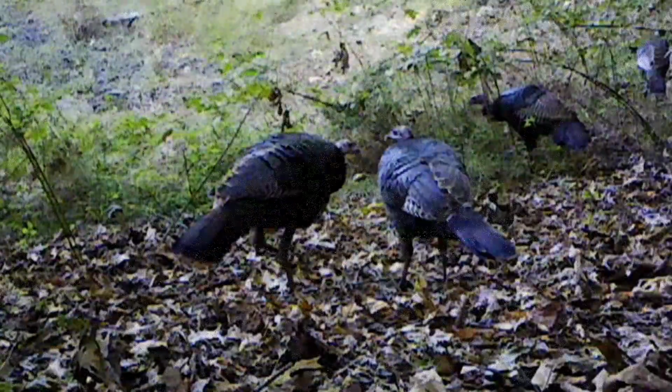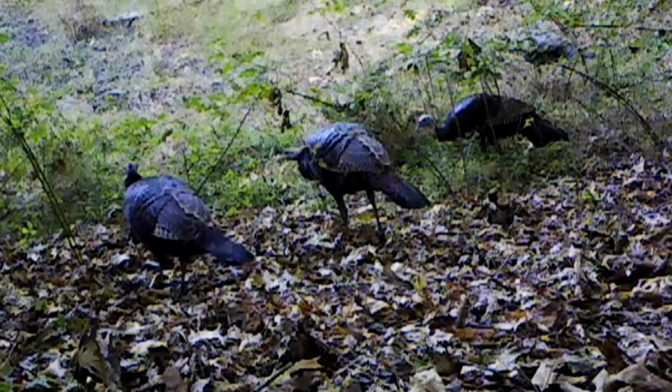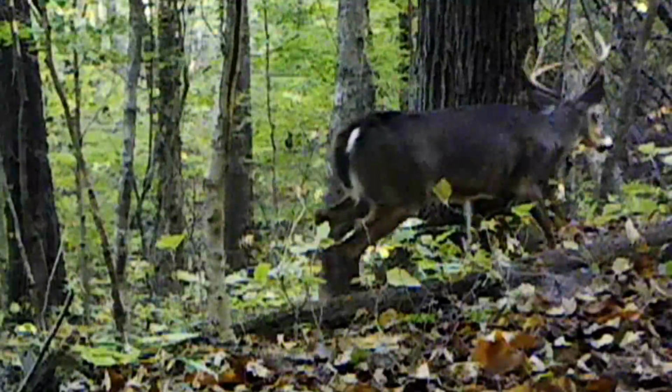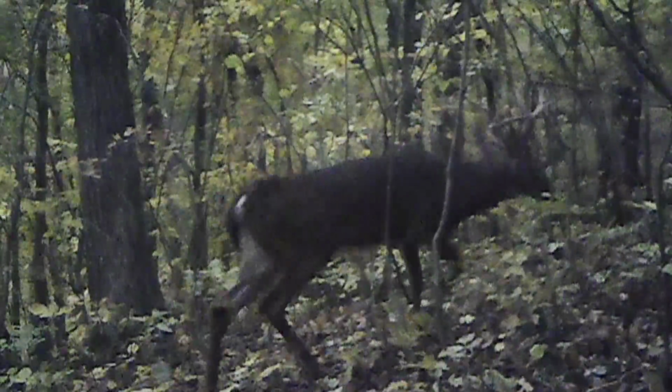I love to watch them. Just to study nature. But they'll grouse and pick and scratch all day long. Come late in the evening, the bucks start moving around. Look at that, and that's a nice one, ain't he, moving through the woods?